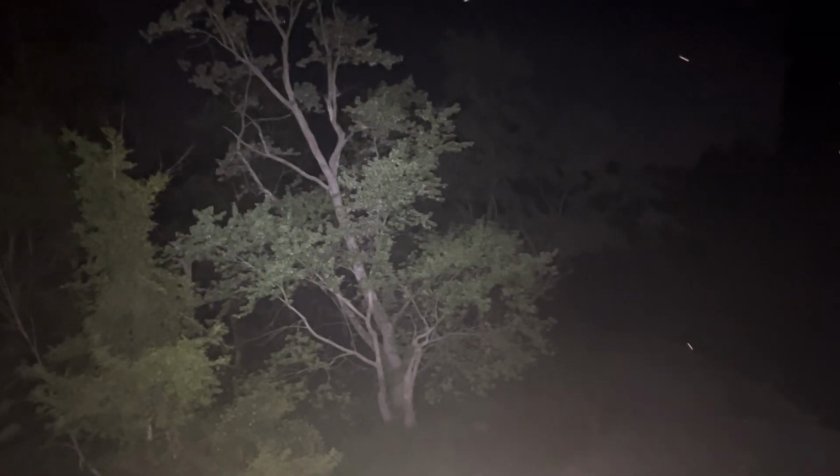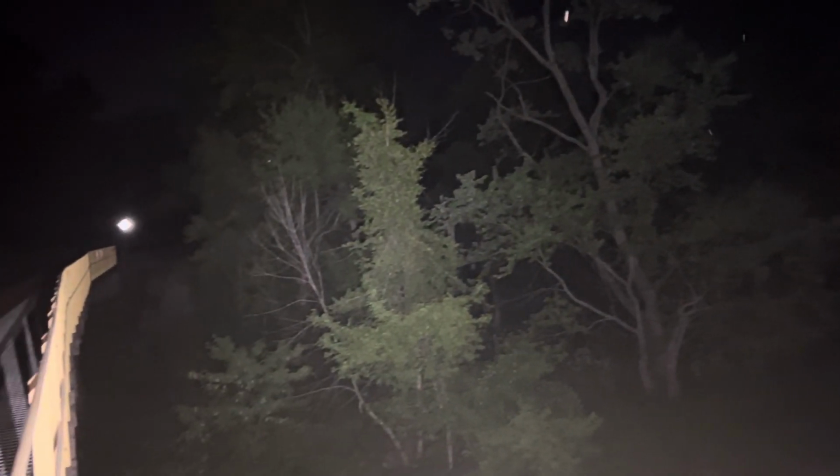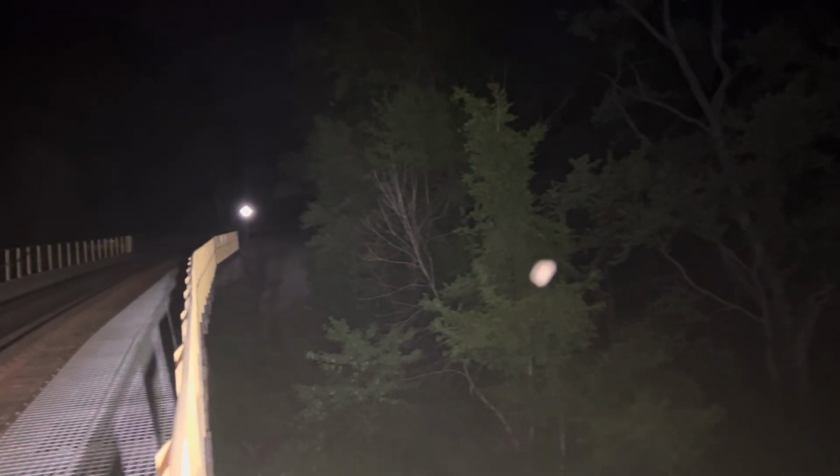You know what, I'm gonna look with the camera first. And now we're gonna try to dip it and look more with the thermal.